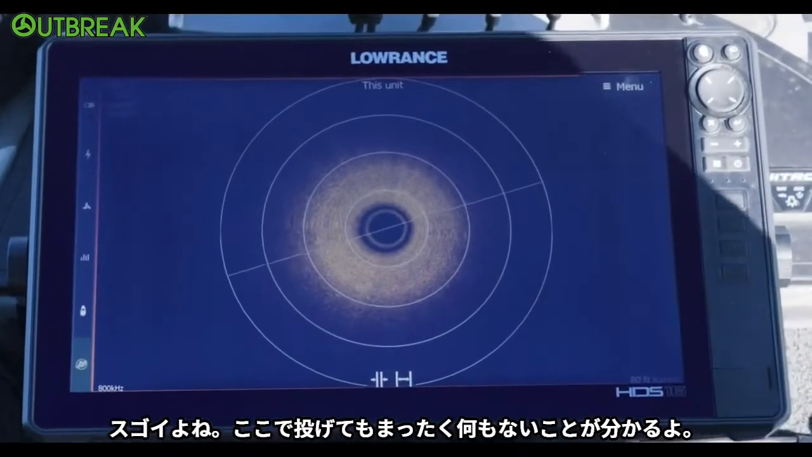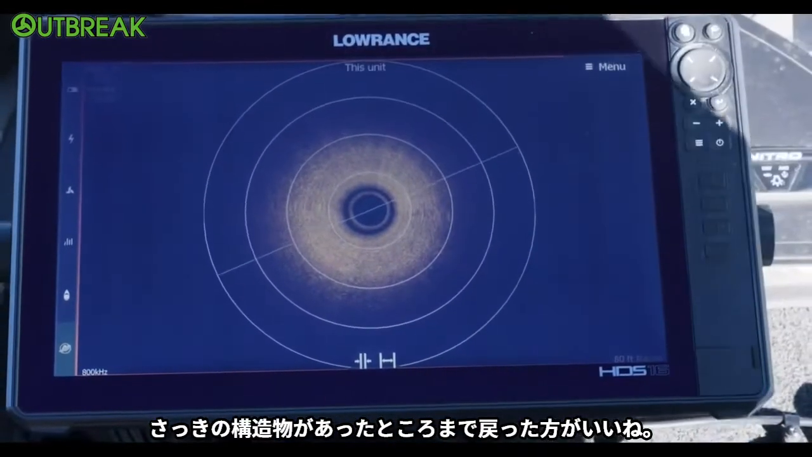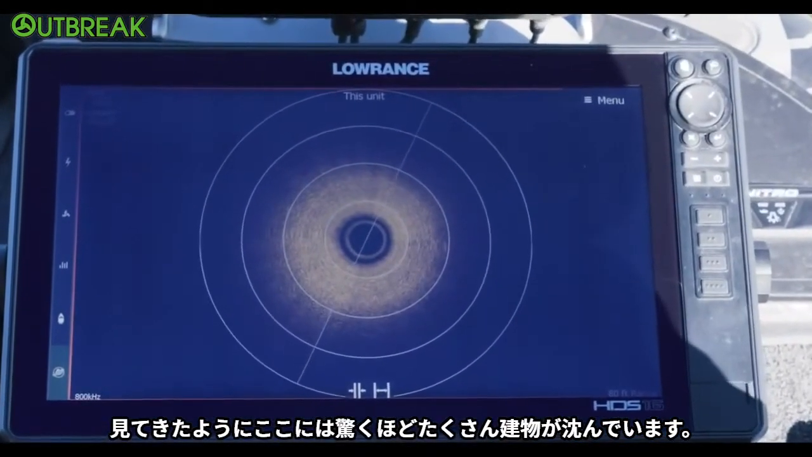It's pretty cool right here. You can see there is absolutely nothing that I'd want to throw at right here. We'd have to turn around, go back, get on that foundation. Exactly. There's a ton of foundations that we're drifting through out here.